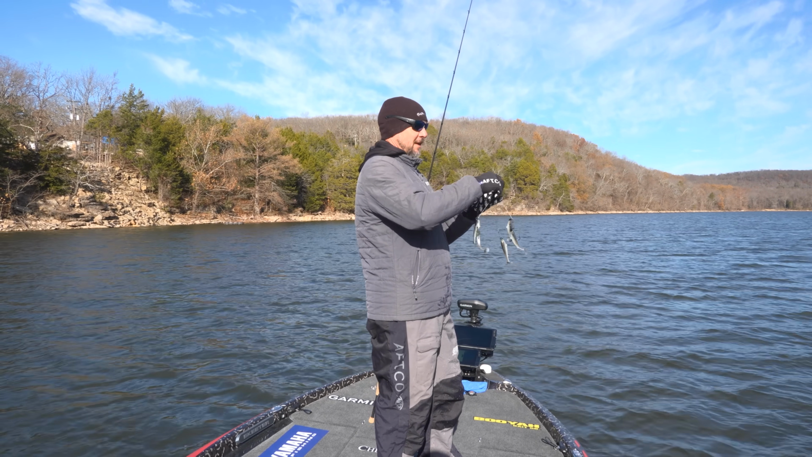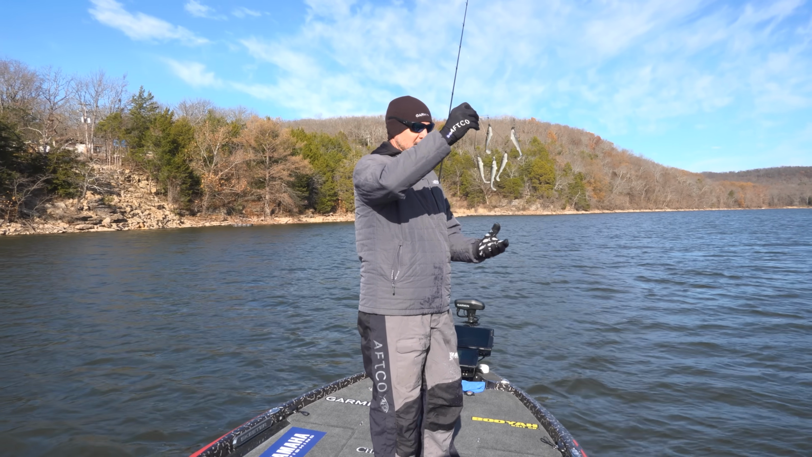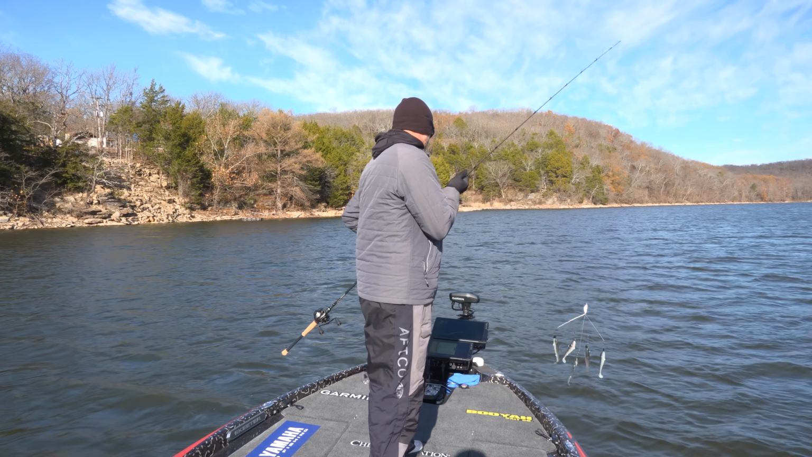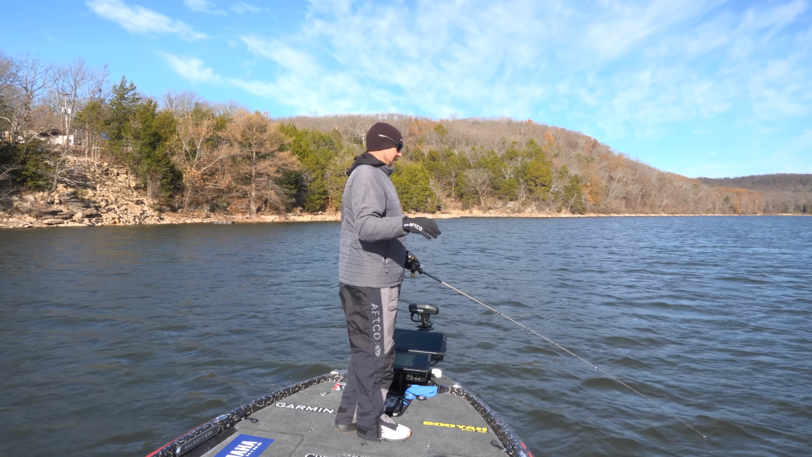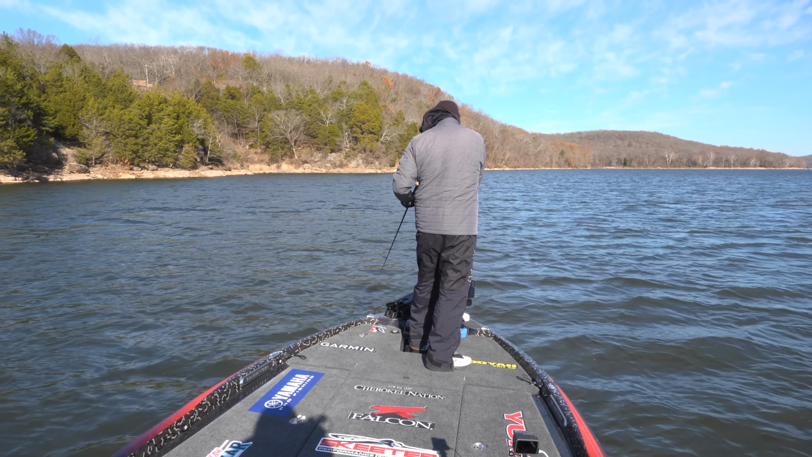That's the whole deal, is you got to figure out, you want to keep it far enough away that it gets them to react and chase, but not close enough, especially in this dirty water, that it spooks them. I've seen a couple that we've spooked, like you come too close to them and it scares them off. This one right here is like money.